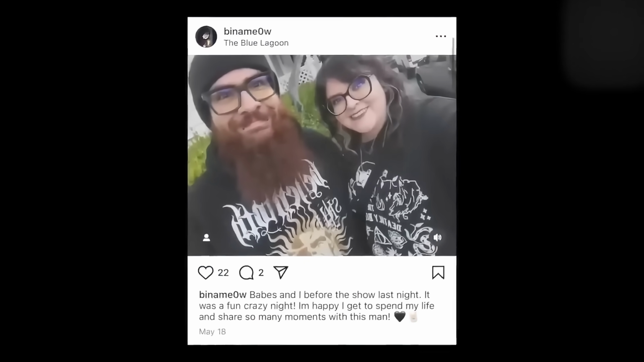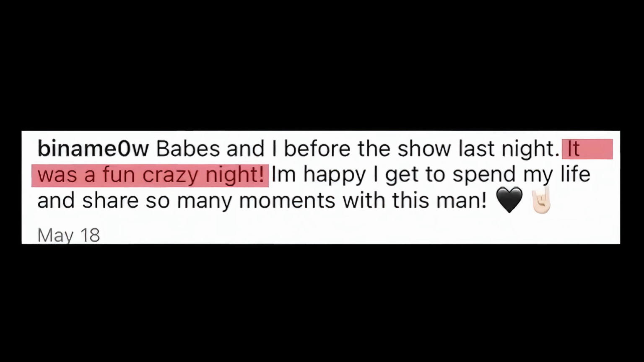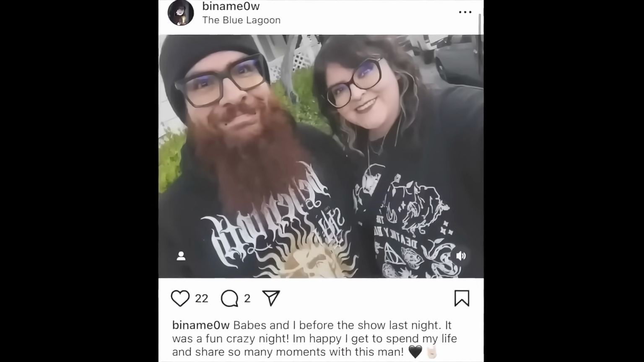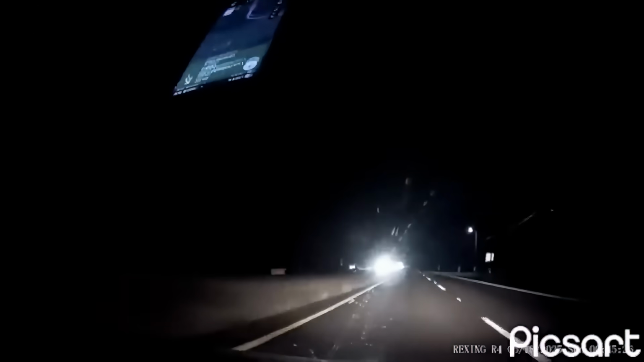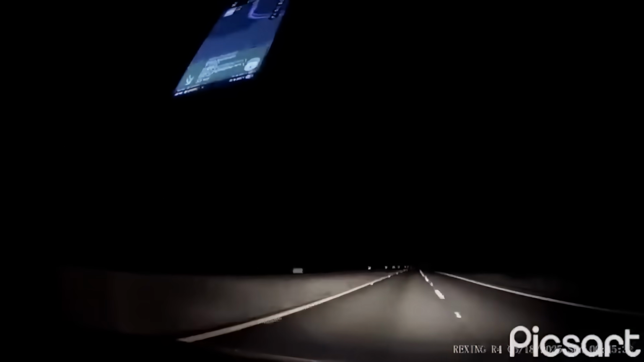A perfect concert night turned into a drive they still can't explain. May 17th, 2025. Sabby and her boyfriend leave the Blue Lagoon in Santa Cruz, heading home on Highway 17. Locals call it Killer 17 for a reason. Dashcam rolling, road empty, downhill curves. A figure appears in their lane, close enough to brush the passenger side door. The front camera catches it clear as day.